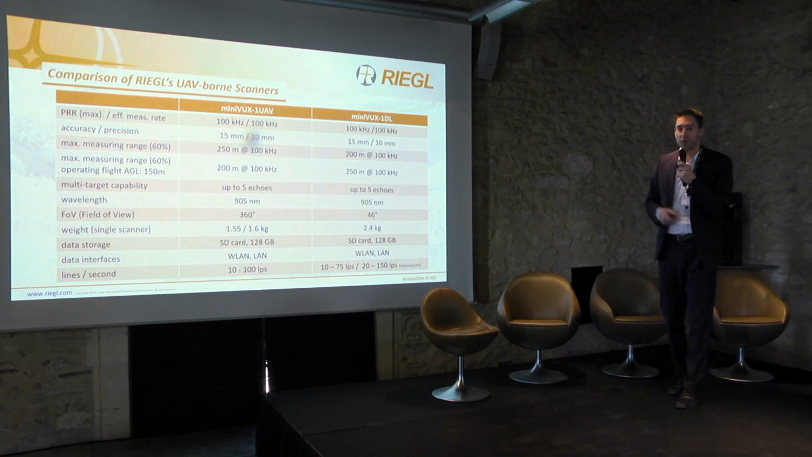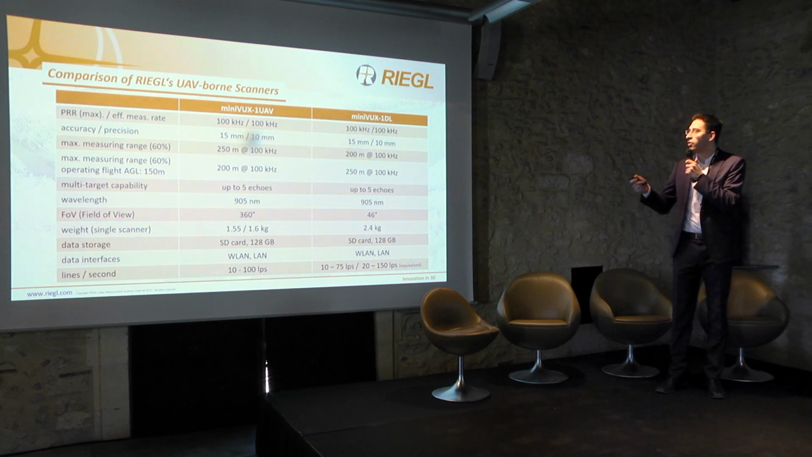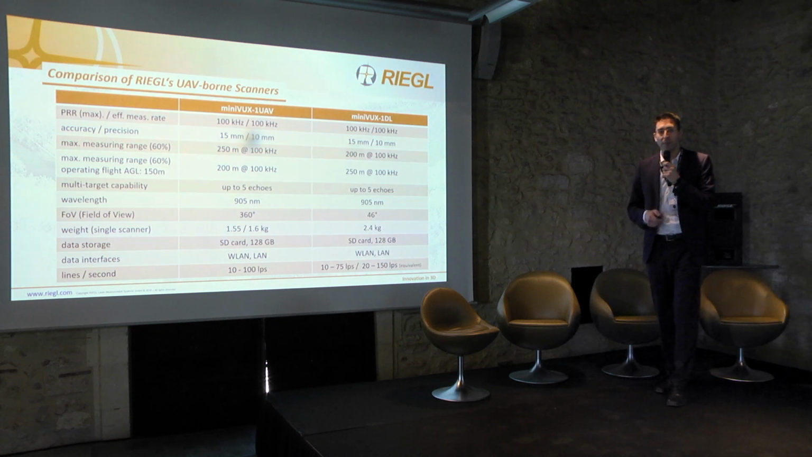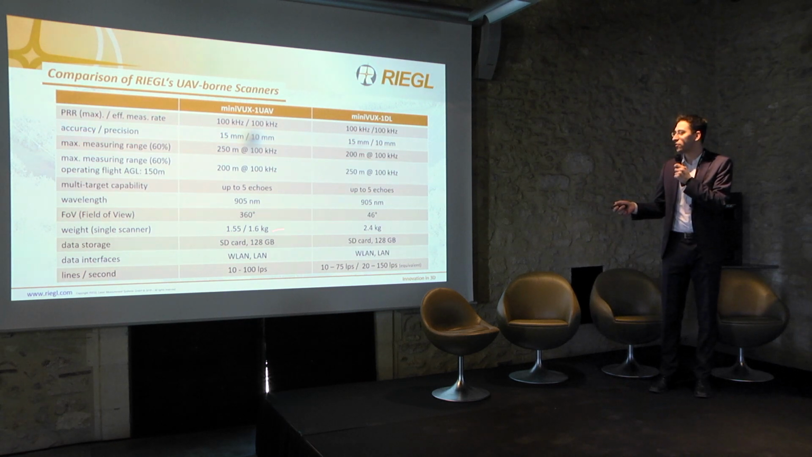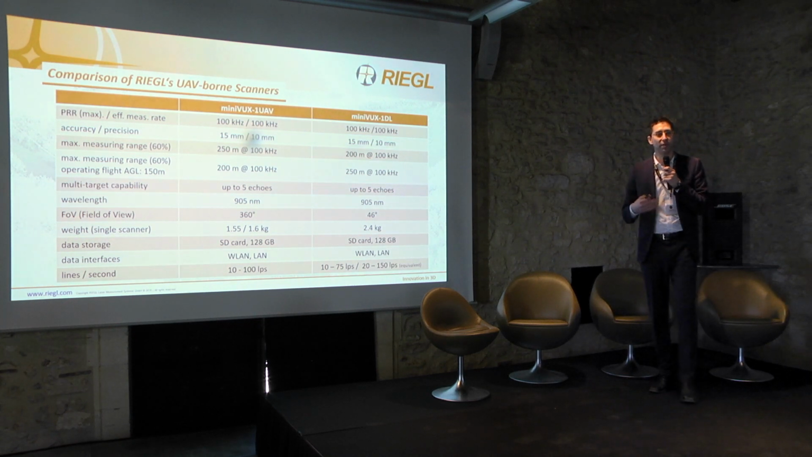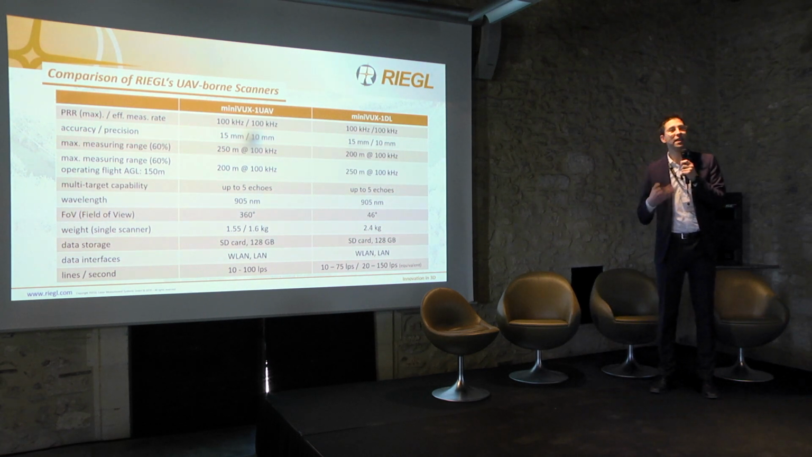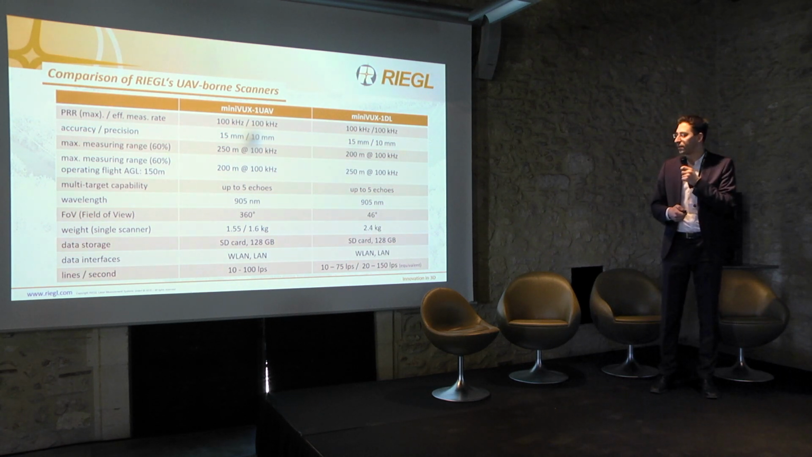If we take the MiniVUX series, the UAV and the DL, and put them in comparison, the values are almost the same in terms of pulse repetition rate, 100 kilohertz, accuracy, and maximum measurement range. But of course, what differs is mainly the weight. So we're talking about 1.5 to 2.5 kilogram, and then especially the field of view. So even having the same pulse repetition rate, by narrowing everything down to 46 degrees, you can increase the point density a lot, which is quite good for power line survey at the very end.